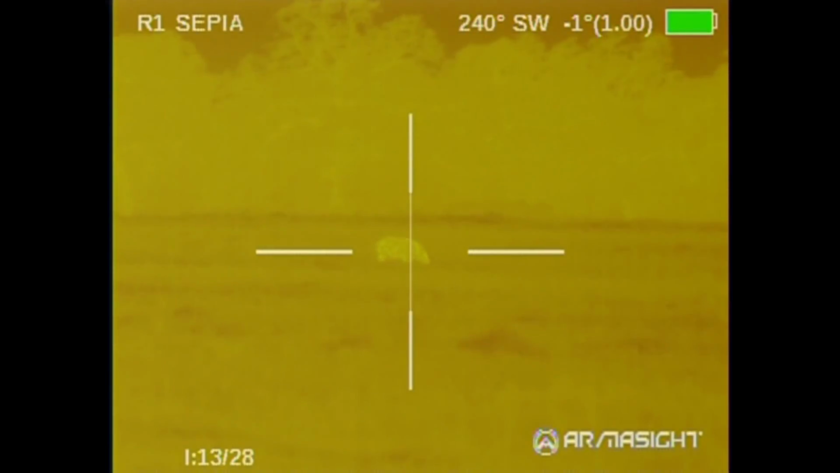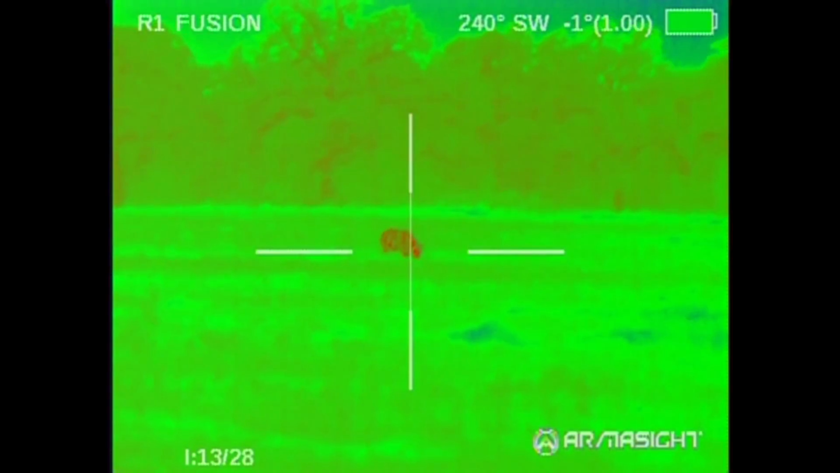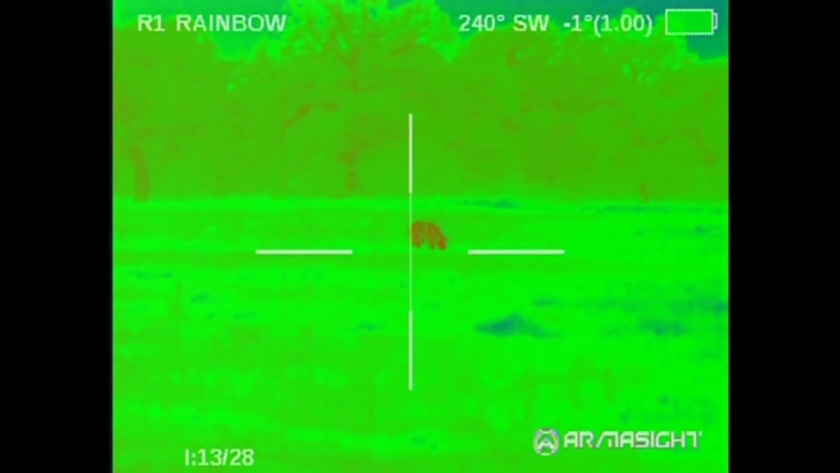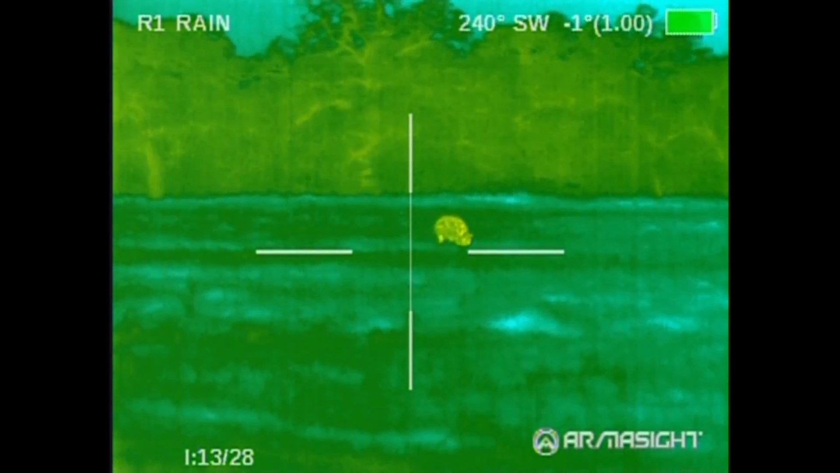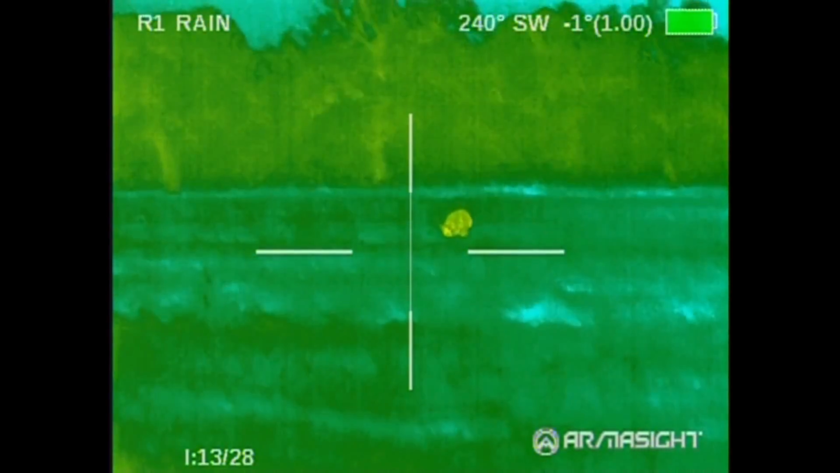Well, it was partly because of the rain. It was because the weeds were tall and they were wet, but I wasn't getting the definition that I'm used to with this Pro line. So I went through all the different palettes, as you can see here, which we started out with Black Hot, we went to Sepia, and then the Fusion. Now we're in Rainbow, and then Rain, which is what I ultimately ended up choosing for this because I thought he stood out really well.